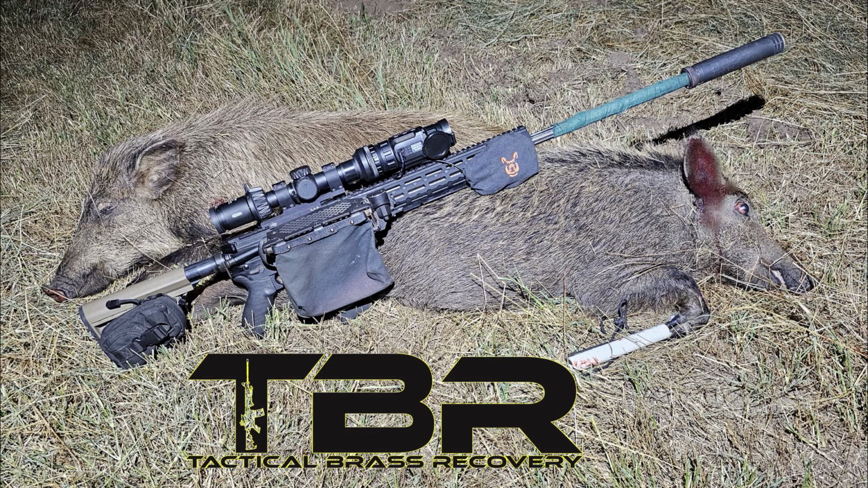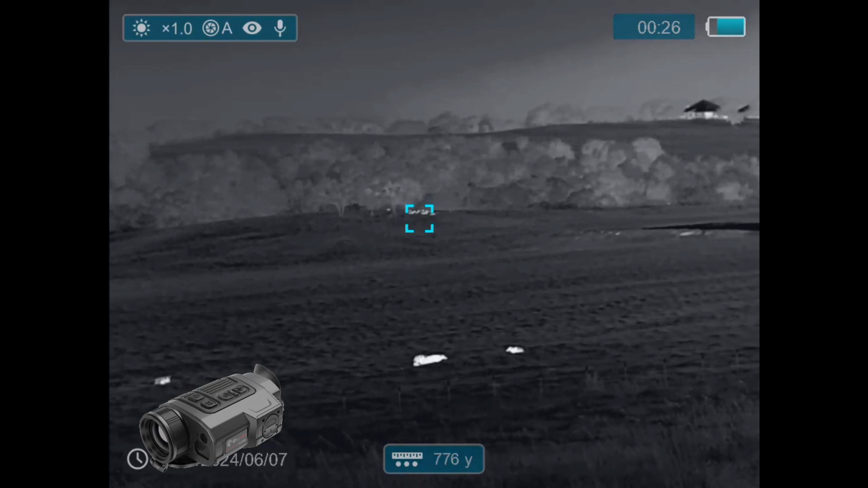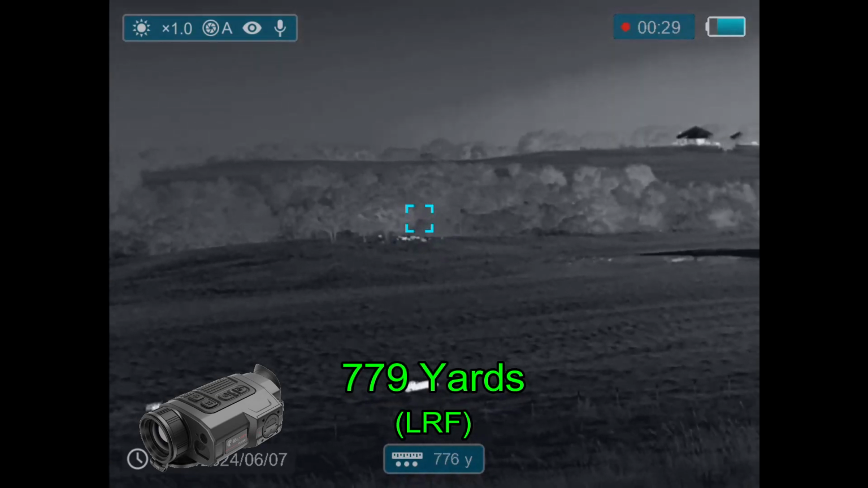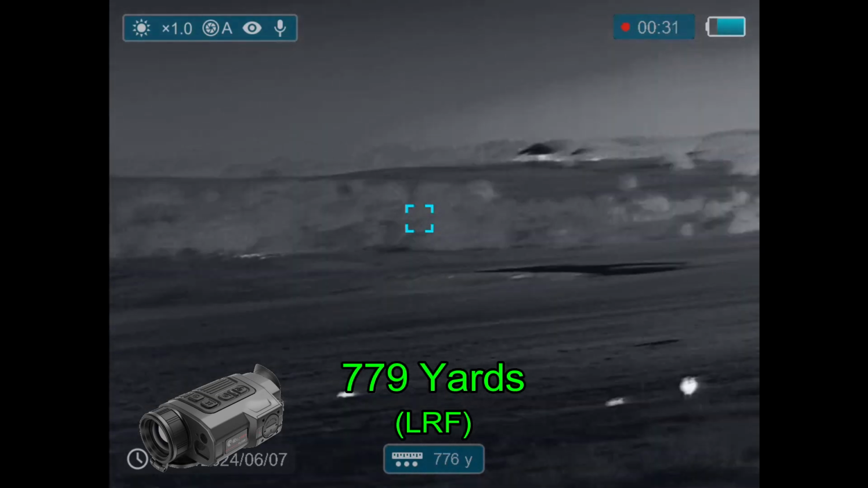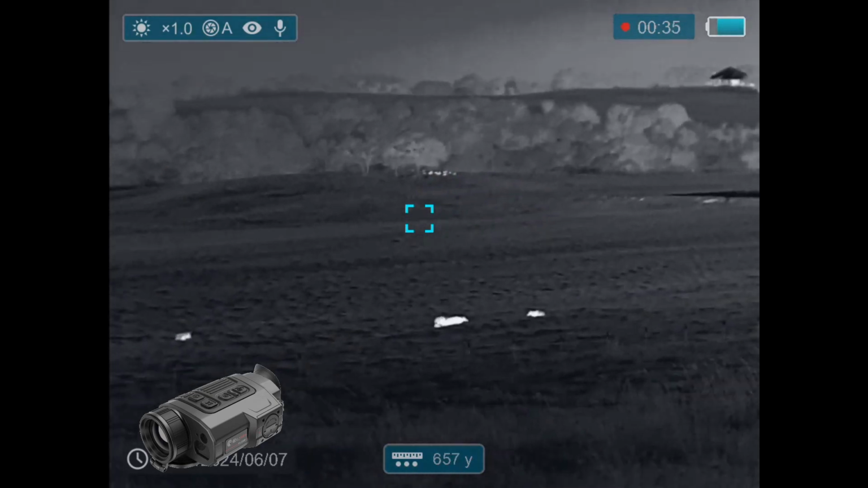Brass Catcher by Tactical Brass Recovery. Got back to the high point of the property, noticed hogs in the distance in the opposite direction. They're out there at about 779 yards according to the laser rangefinder on the infrared finder.